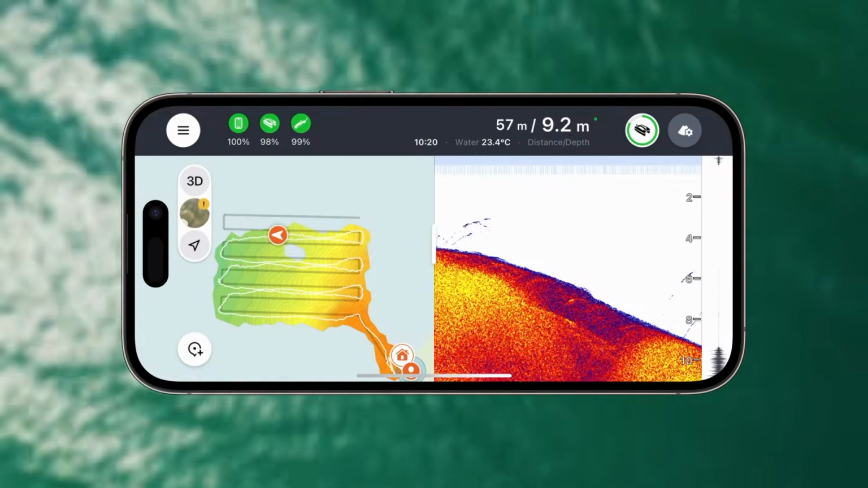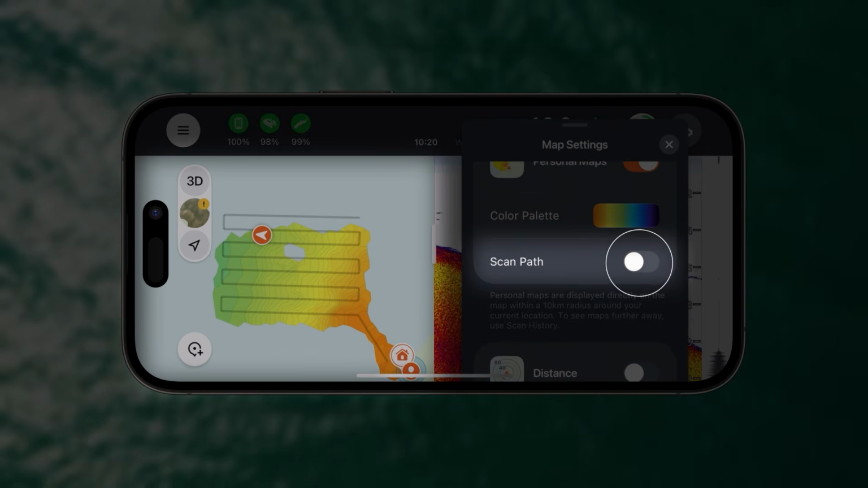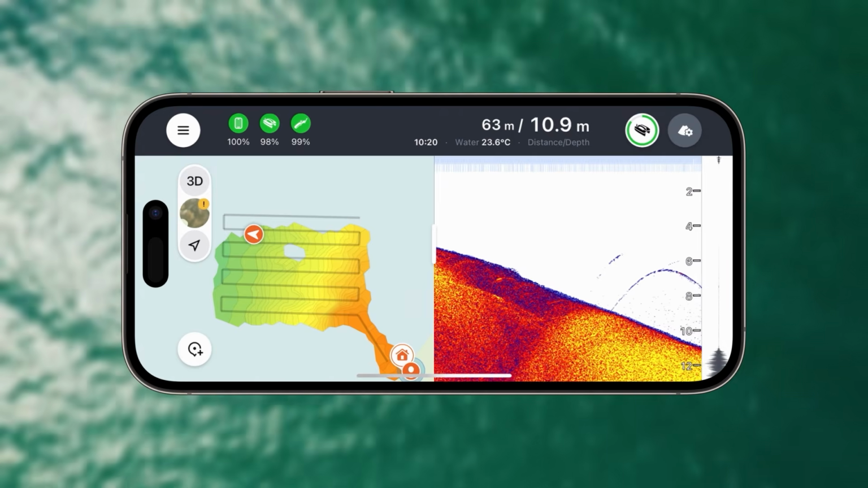To make things even more convenient, you can now turn off the white boat scan path on the 2D map. This can make it easier to clearly see your scanned areas and marked spots.